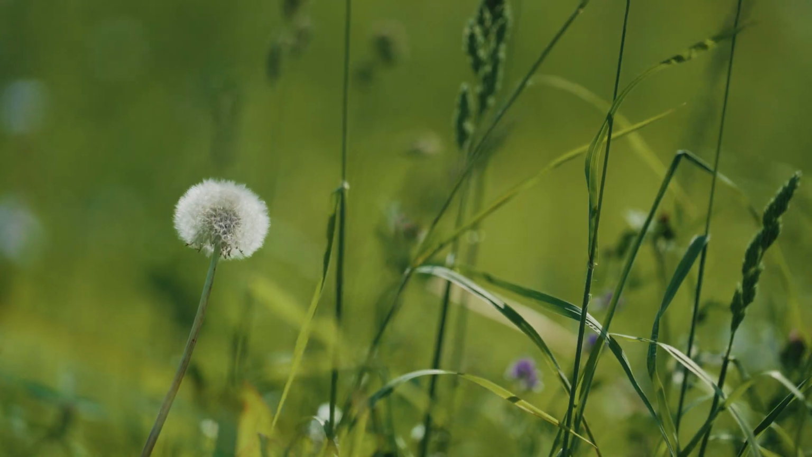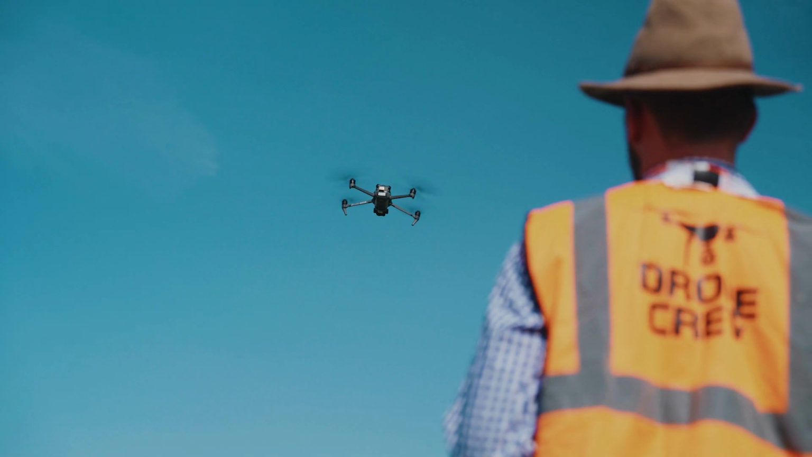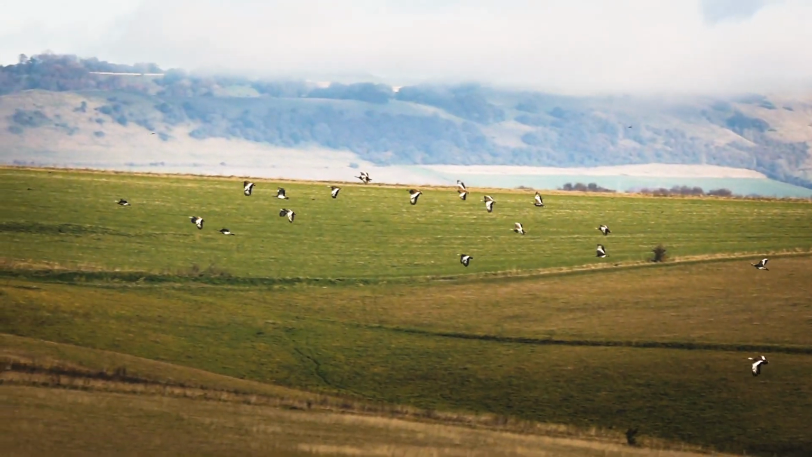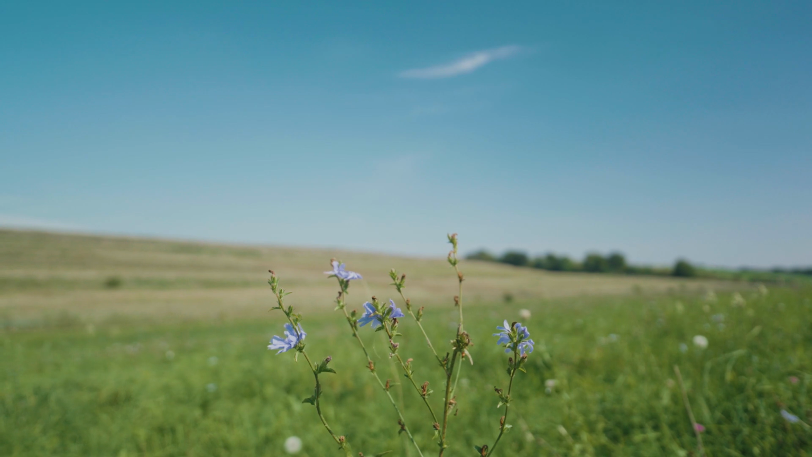Farming in Protected Landscapes is a 4-year programme run by DEFRA and administered by national parks and areas of outstanding natural beauty across England. We have been delivering farmer-led projects to improve the resilience of our land, which will have long-term benefits for nature and biodiversity.